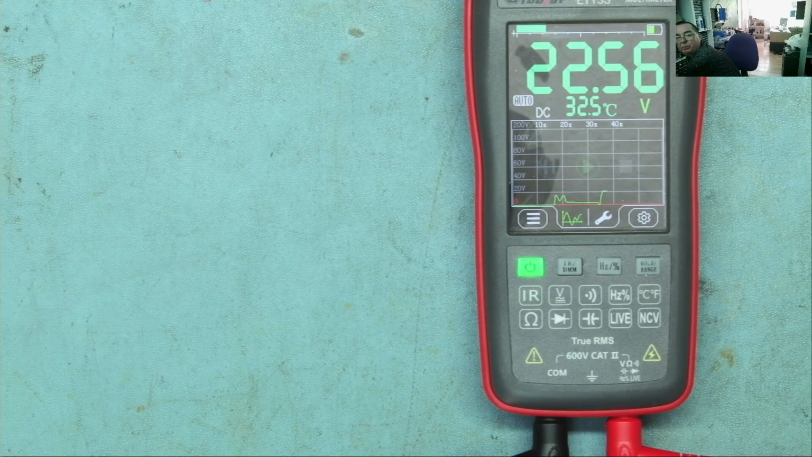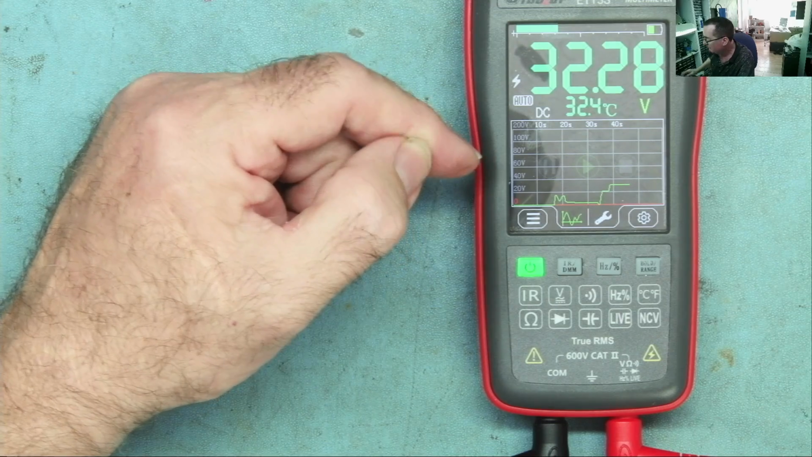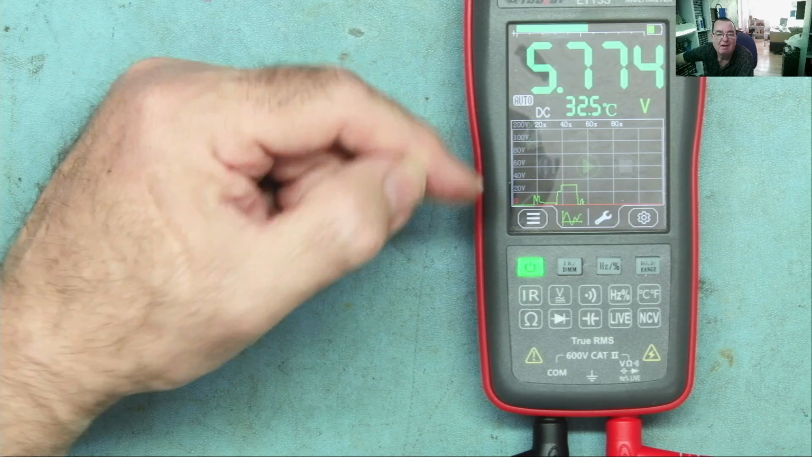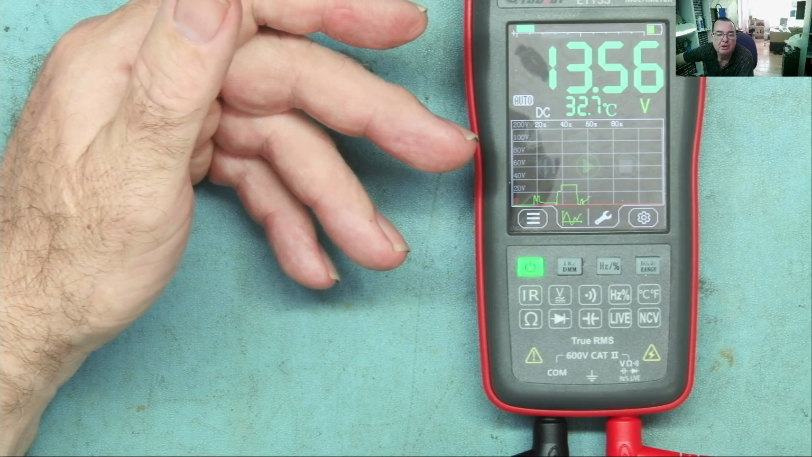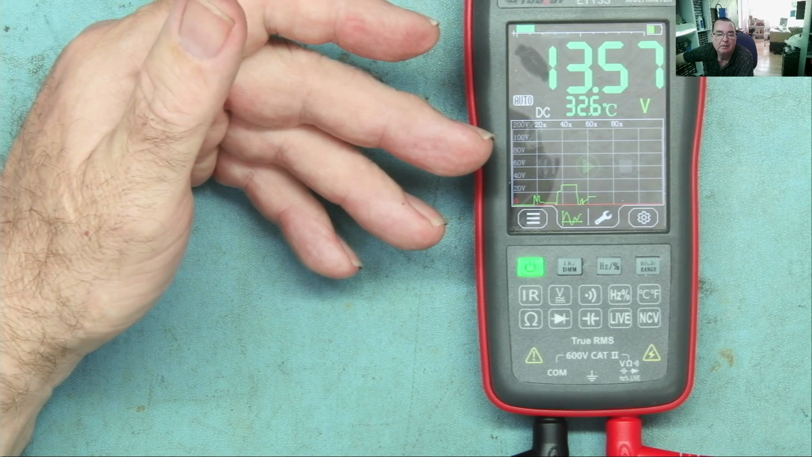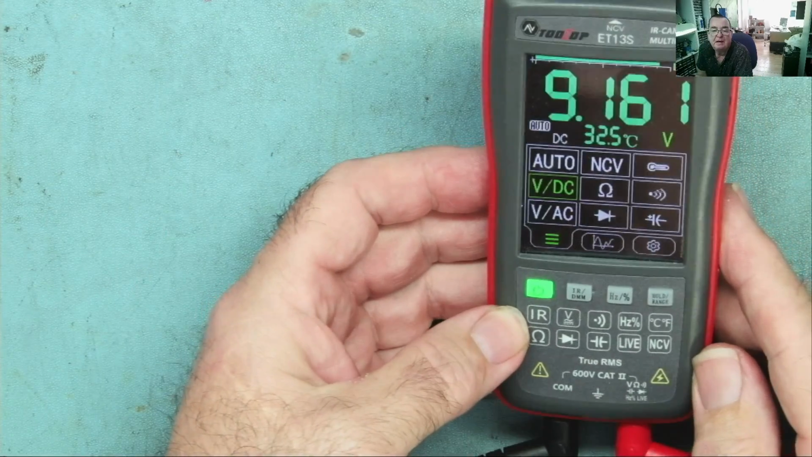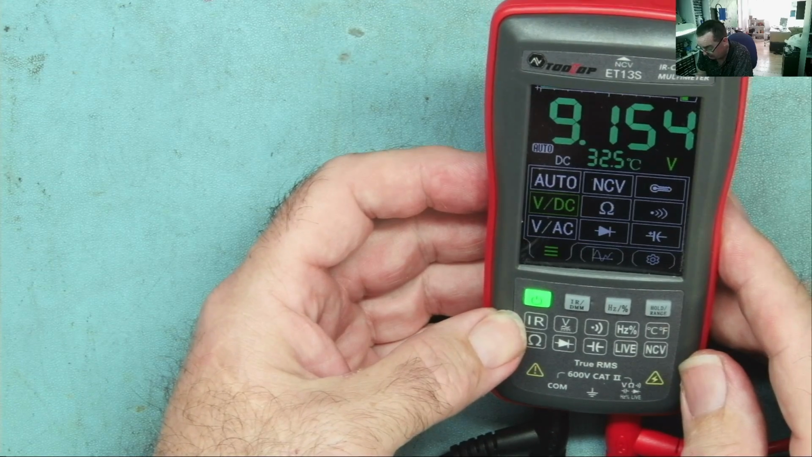Yeah, can you see on the graph? So that's 32 volts going up. And it's showing me a scale on the side here, 20 volts, 40 volts, and so on. The scale seems to be automatic. So it's not exactly an oscilloscope, but it kind of shows you the variation of voltage over a period of time. Okay, so we have that as well. Could be useful in some cases if you want to monitor something to see if it's changing.